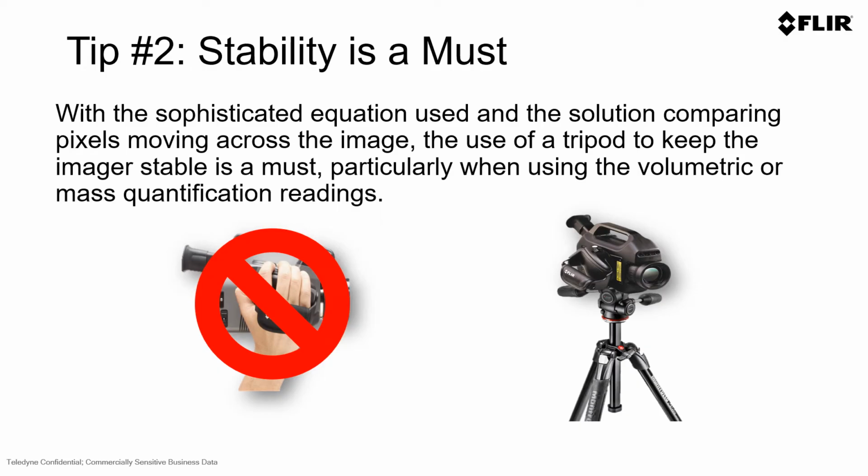The second tip is that stability is a must. Even with the new QOGI stabilization feature in the QL320, you want to ensure that the video you have is as stable as possible. With QOGI and the camera, you do need to use your OGI camera on a tripod to get the best results. With the new stabilization feature, whether you use a monopod, a tripod, or even handheld, you need to ensure that the camera is as still as possible.